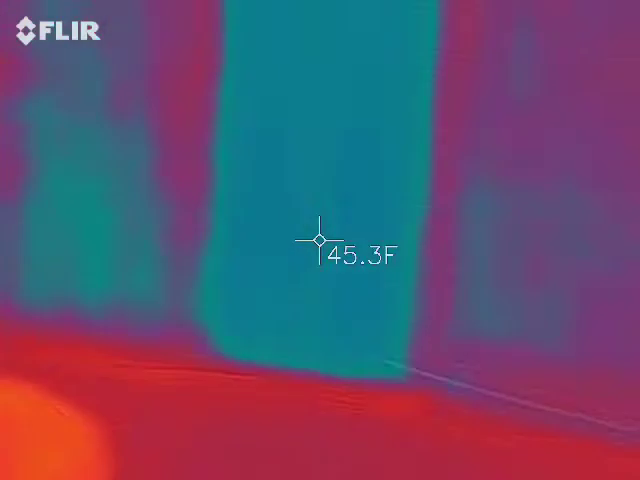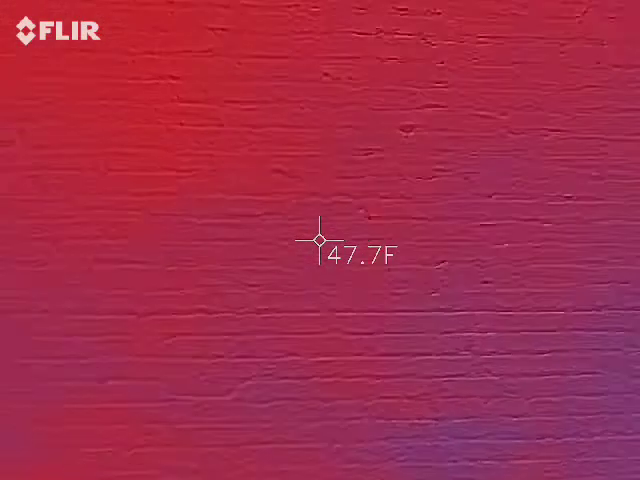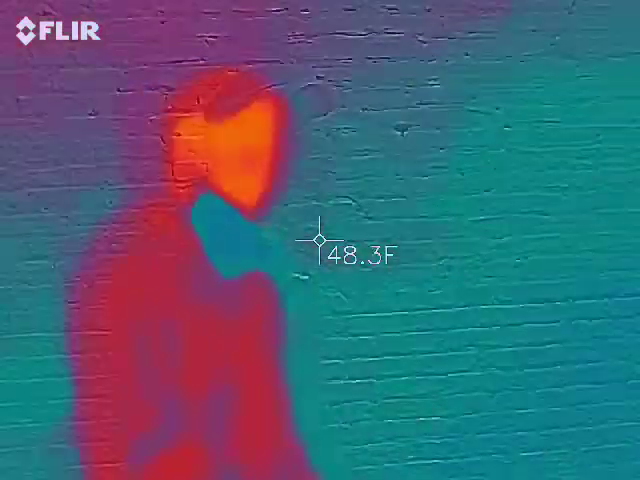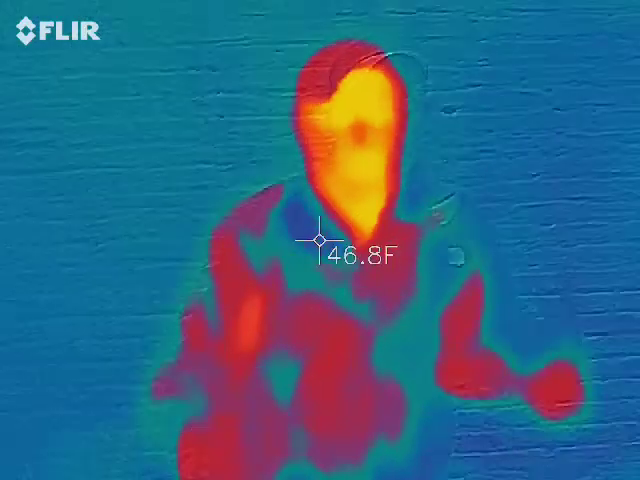It's a pretty name. So do me a favor and point your camera at the wall. Like stand right in front of it and tell me what you see. Kind of see a gradient. It's mostly red. So what happens when I get in the picture? Wall goes greenish blue. You go red. Right. So now I'm the warmest thing in the picture, right?